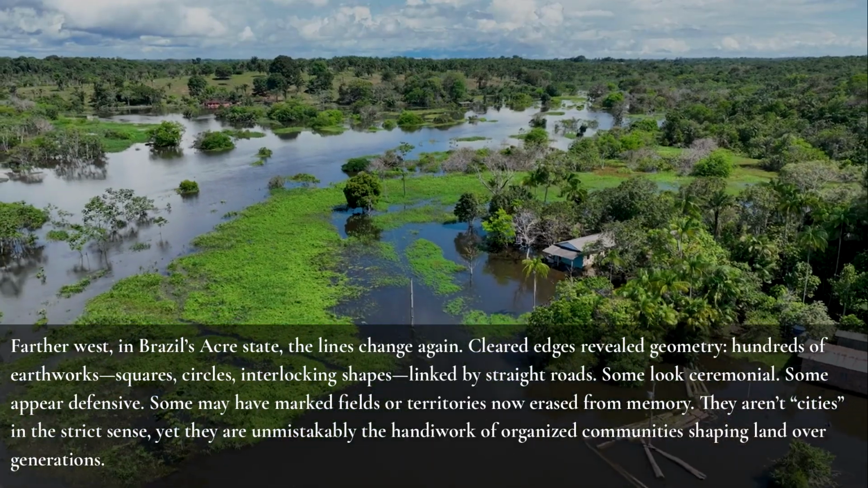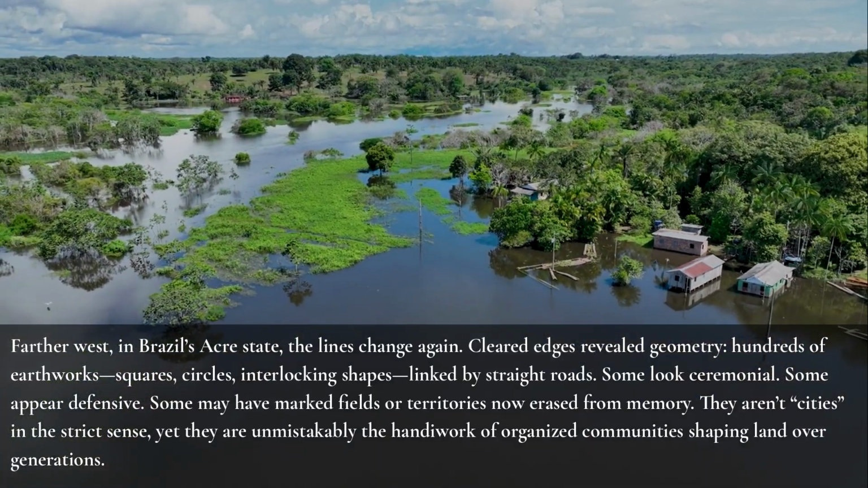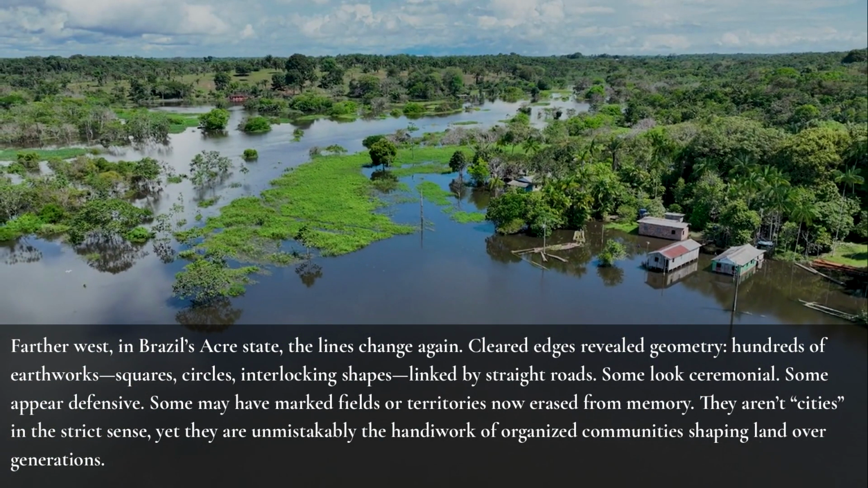Farther west in Brazil's Acre state, the lines change again. Cleared edges reveal geometry, hundreds of earthworks, squares, circles, interlocking shapes, linked by straight roads. Some look ceremonial, some appear defensive, some may have marked fields or territories now erased from memory. They aren't cities in the strict sense, yet they are unmistakably the handiwork of organized communities shaping land over generations.